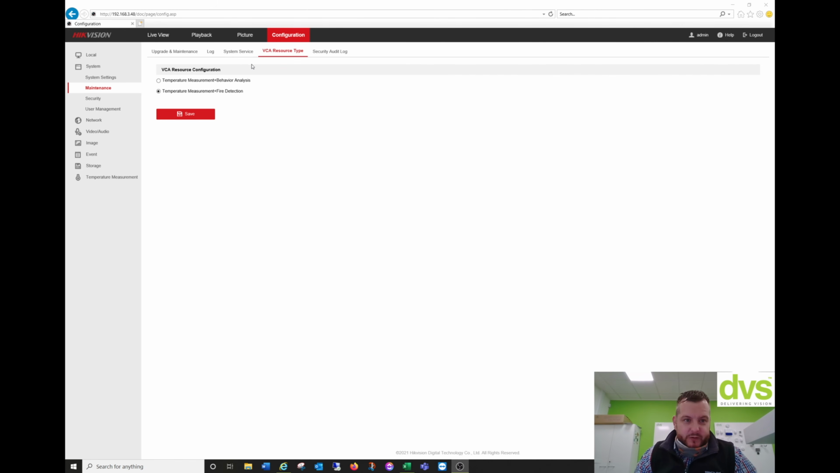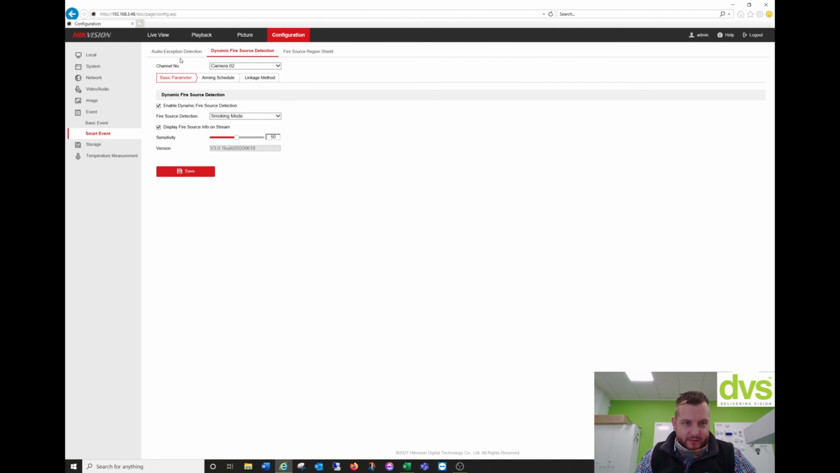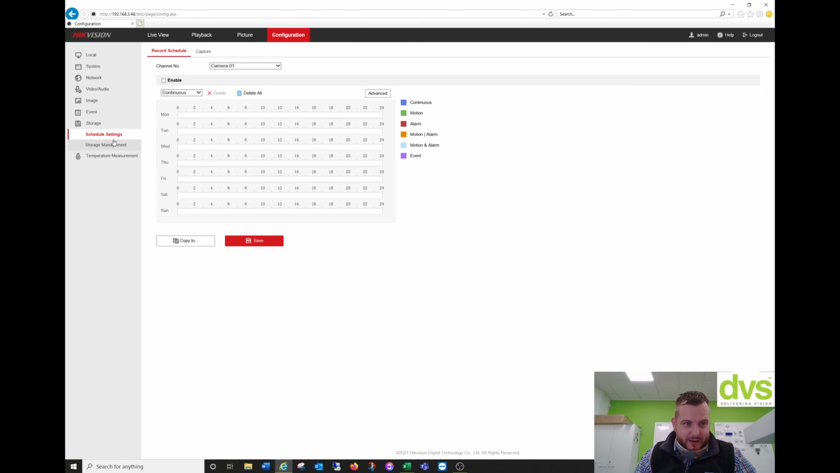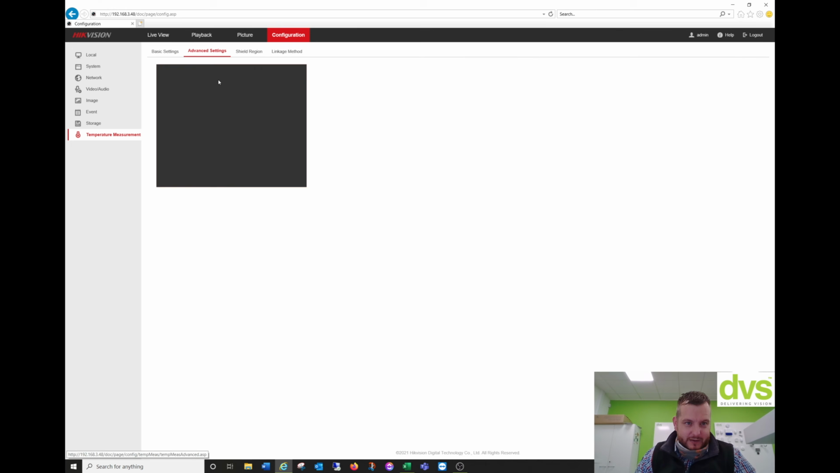Okay, so we're rebooted now, and you can see it's actually in the fire detection mode. What you'll see under the smart event here is you've got no VCA menu anymore, so it's actually gone. You've got temperature measurement, basic settings, so you can enable temperature measurement again, click yes. Advanced settings,